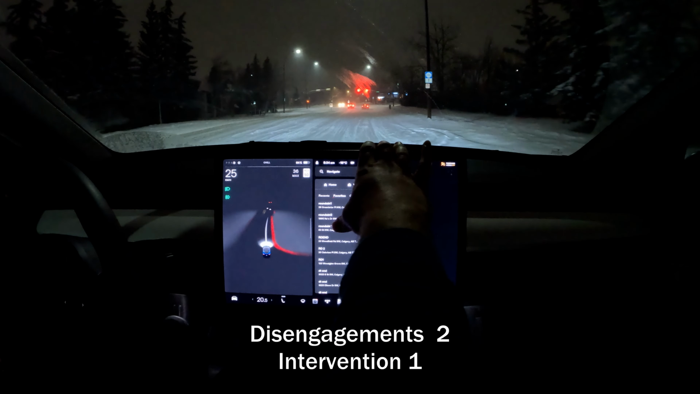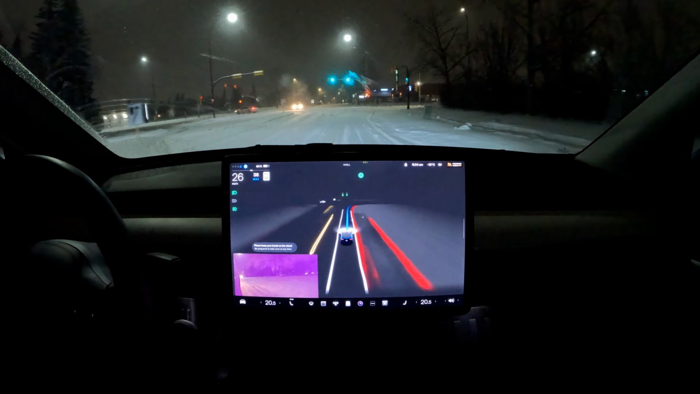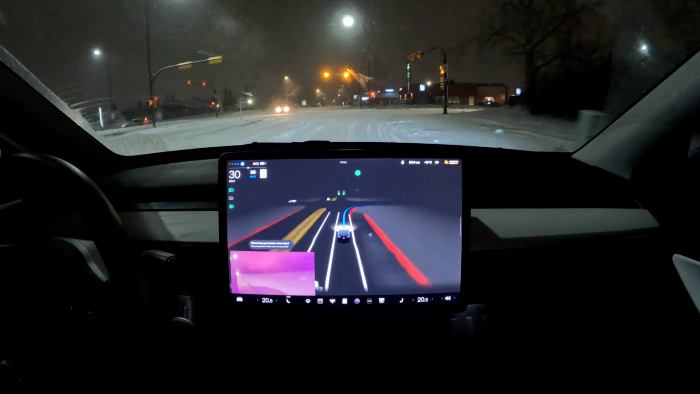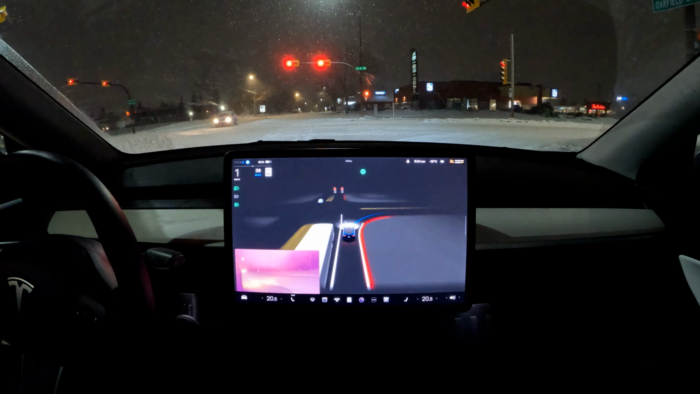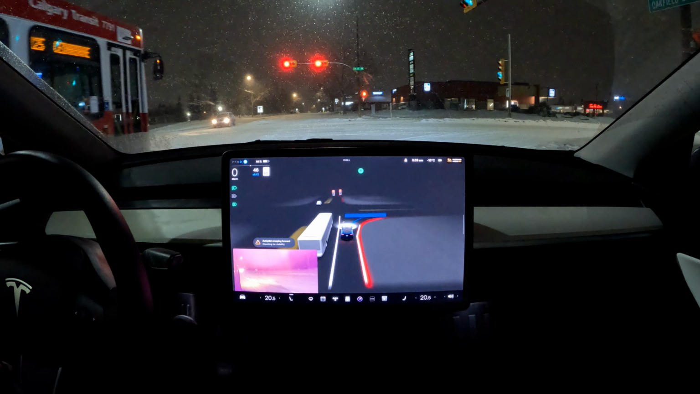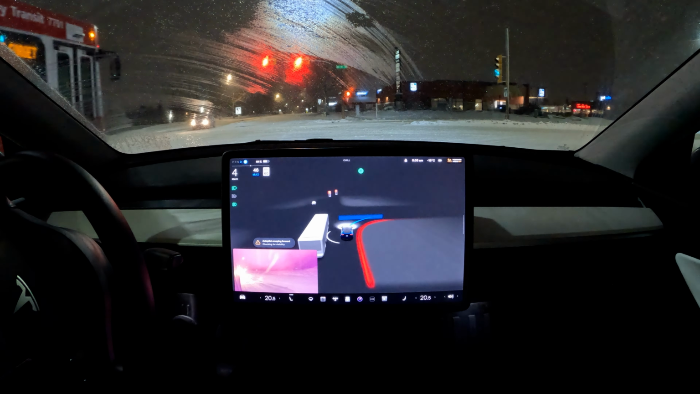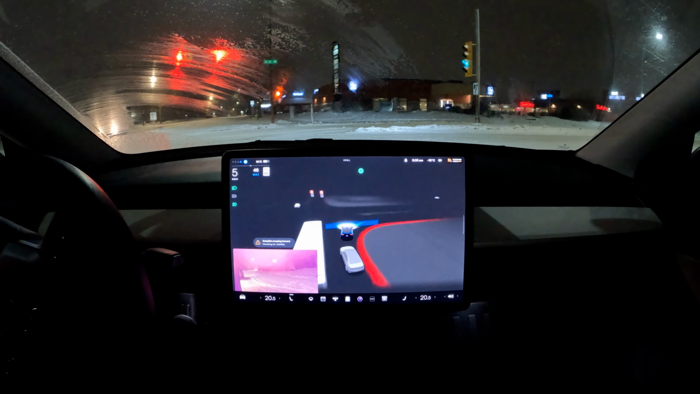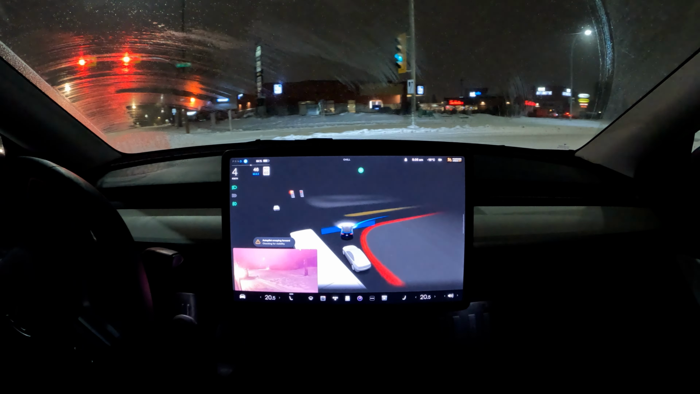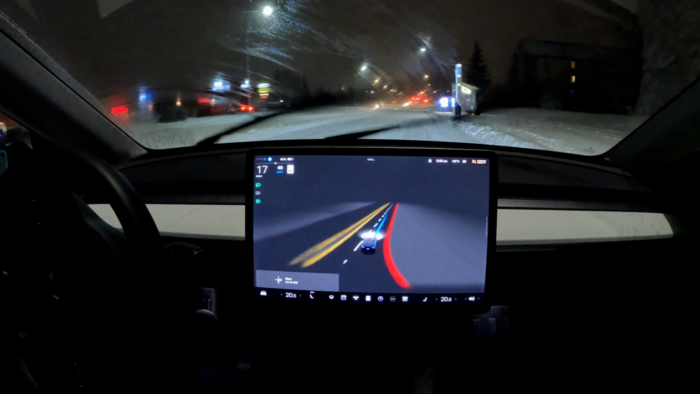I'm gonna disengage here because we reached our destination. Alright, engaging back, FSD Beta. Oh, and should brake over here. Nicely done. Nicely done. It's a yellow traffic light, and it does start braking. So it's creeping forward right now. It's clear on our left, so we should be able to go. Very nicely done. Excellent. Love it.